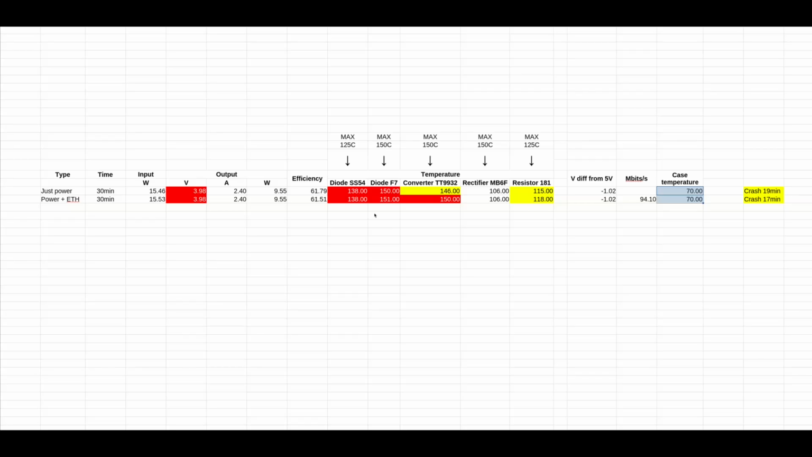And what was interesting is that on just power, it started to crash after 19 minutes. So what do I mean by crashing? It dropped to 3.98 volts.